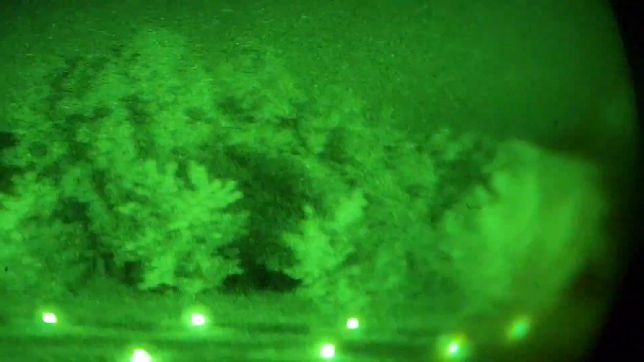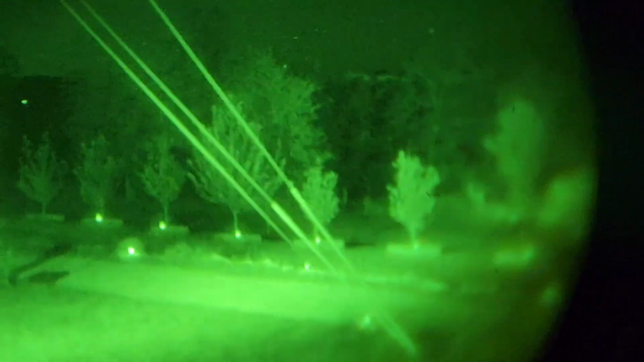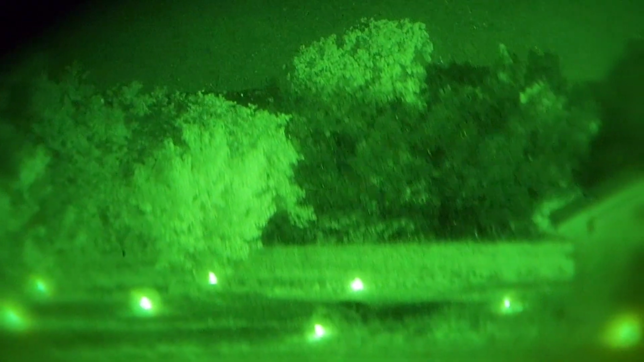And this is a Gen 3 Plus, so pretty cool. No more of those lights over my tree line either. Just airplanes. You see the airplane.